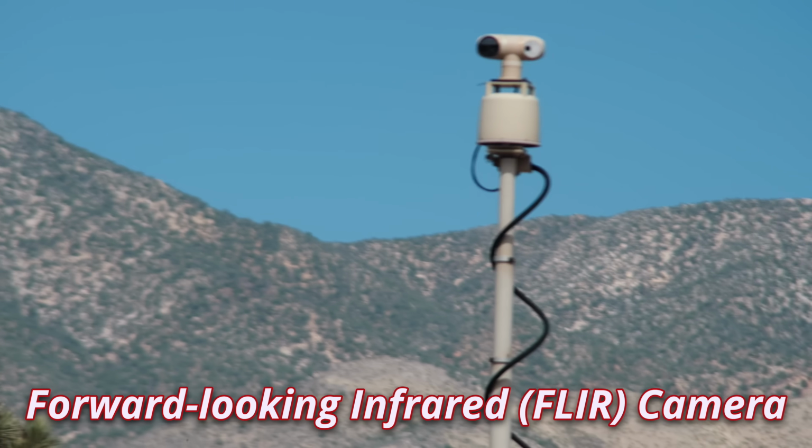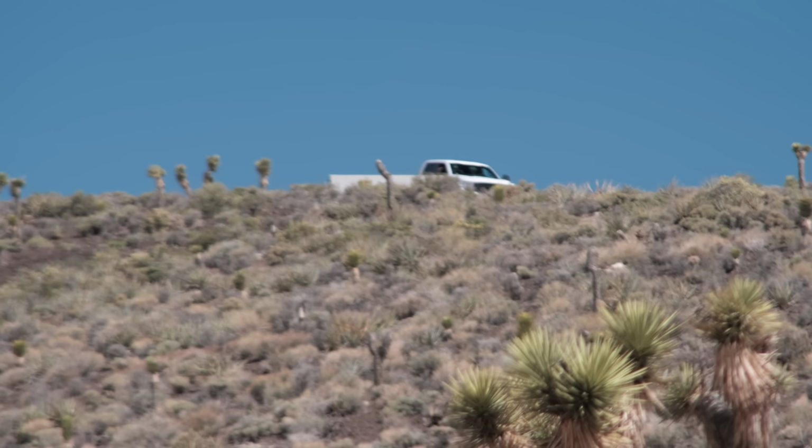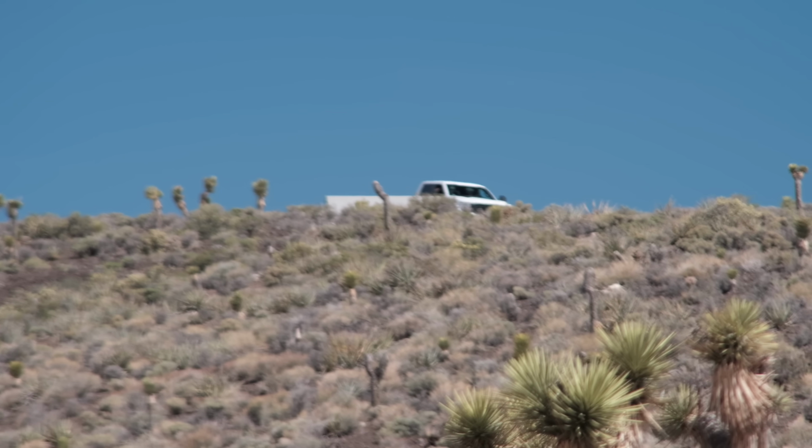There's the FLIR camera looking at me there. All right, camo dudes were pretty low-key today, so I'm going to call that a wrap for the front gate, and I'm going to head towards the Range 61 gate now.